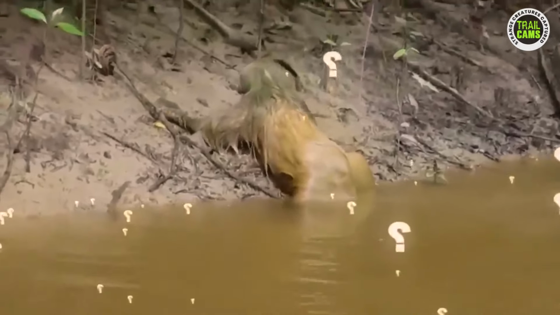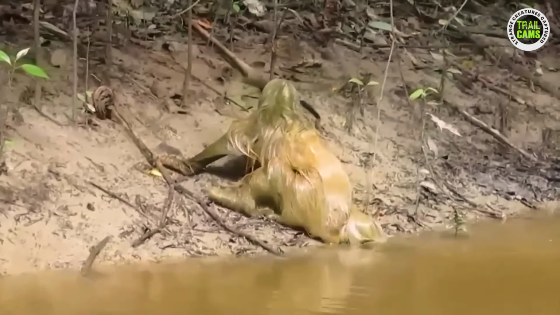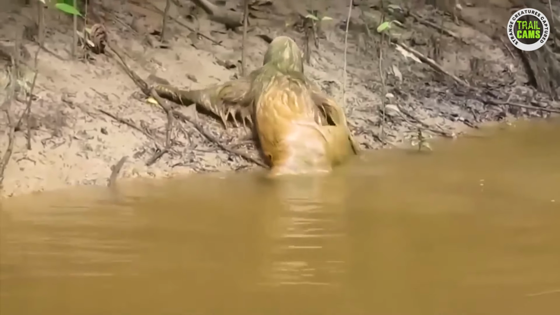Some people are convinced we've stumbled upon an extraterrestrial being, ready to show us glimpses of life beyond our wildest dreams. But I want to know what you think. Are we witnessing a visitor from another planet? Could it be a creature that's managed to elude our scientific radar until now? Let me play it one more time. Did you notice anything?